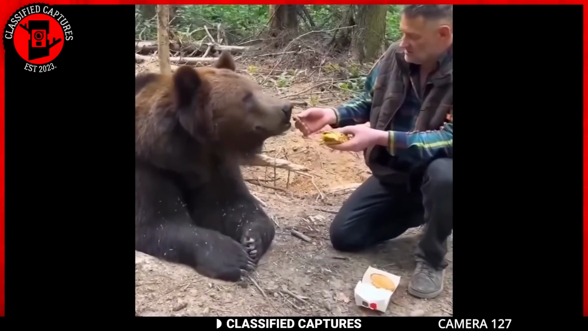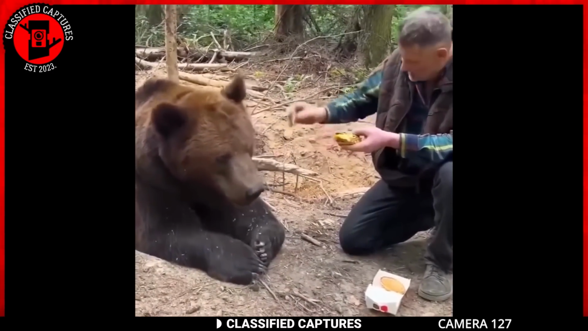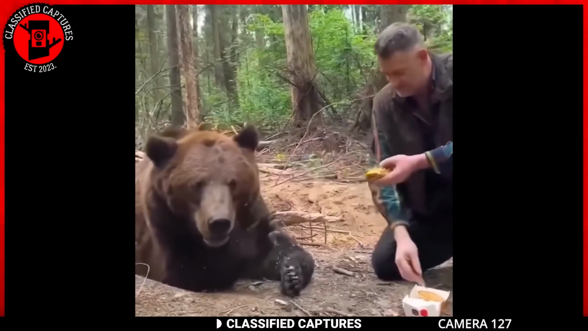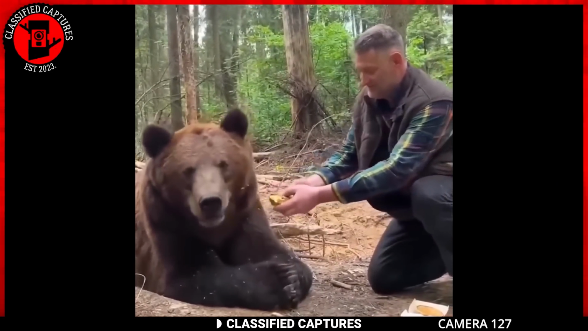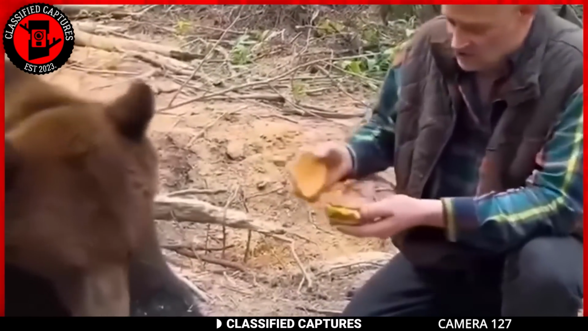Take a look at this man who appears to be over-friendly with a bear. He leans against the giant fur of the animal, and something is unsettling about the way he interacts with the bear. But that's not even the most concerning part. Watch as the man offers a burger to the bear, but the bear refuses to eat it.